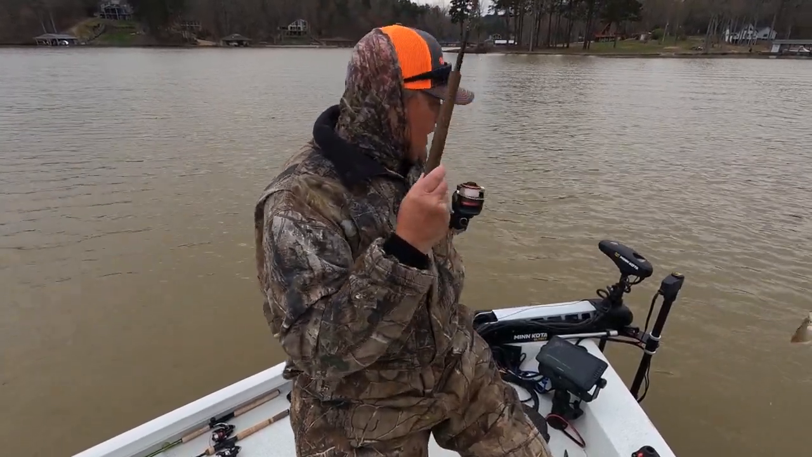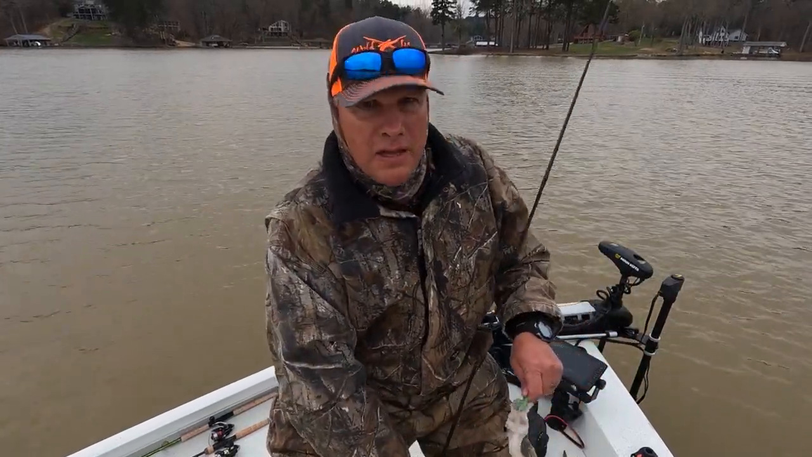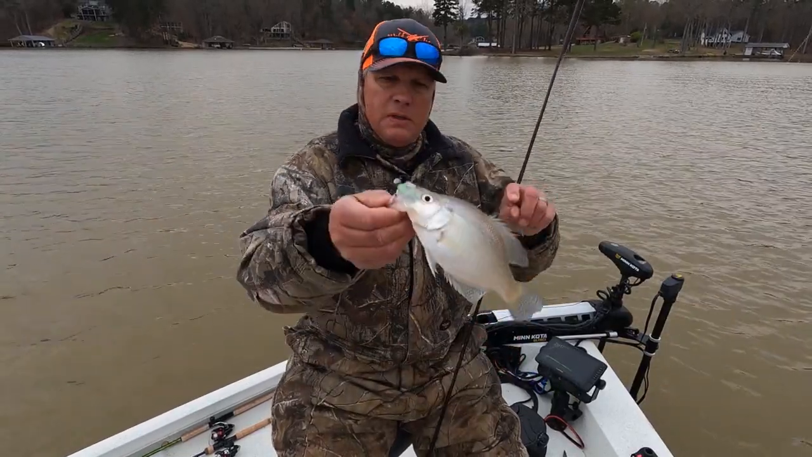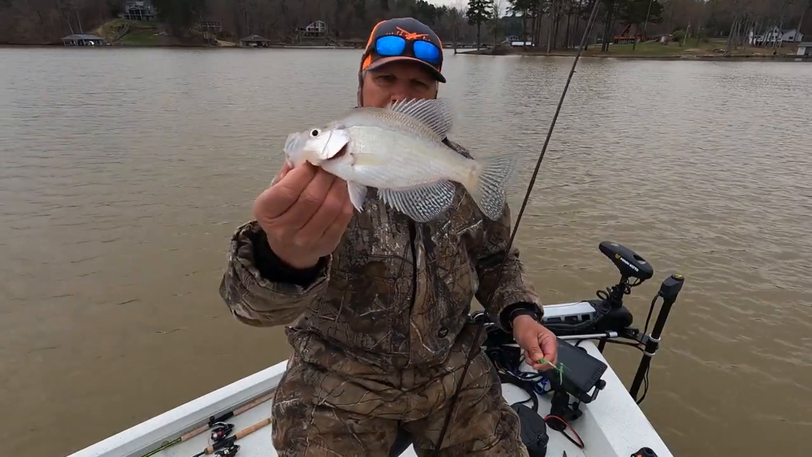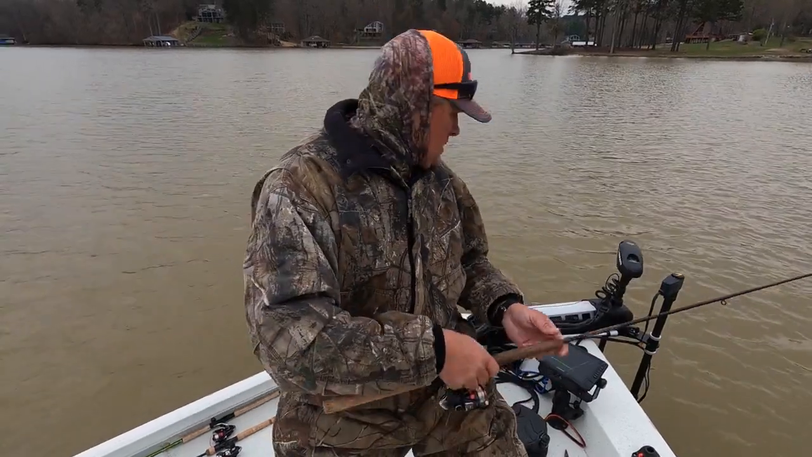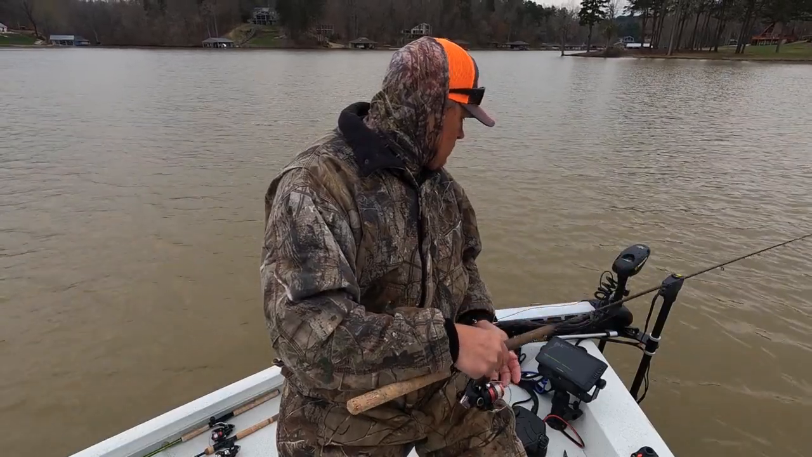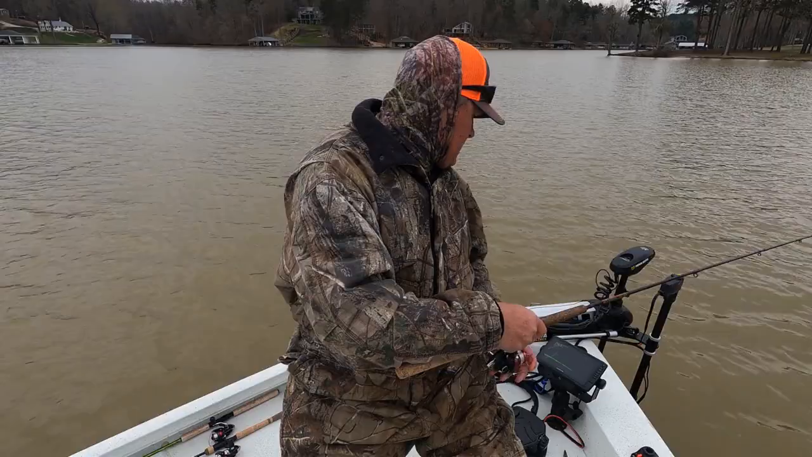Just a little one. I happen to just turn around, y'all. So I'm sitting out here in the middle of the lake, over top of the creek channel. Just a little fry. He would be a keeper on this lake. I think it's 9 inches. He's probably 9 1/4 inches. The water temperature is 49 degrees. It is cold, and these crappie have not moved up this creek.